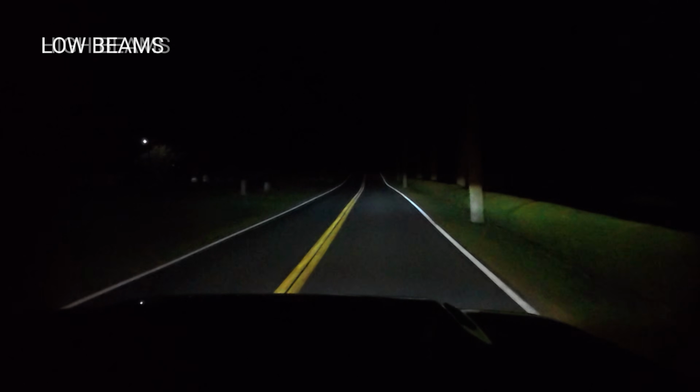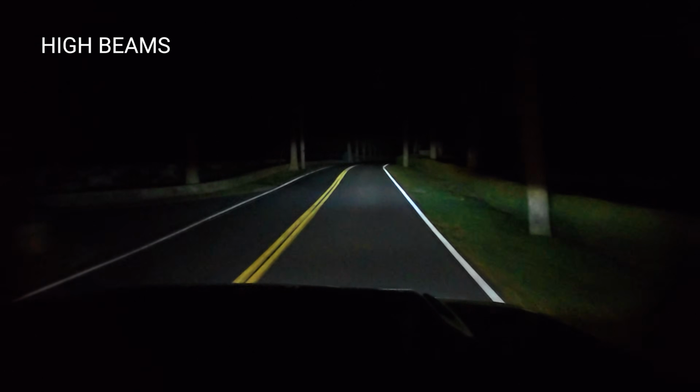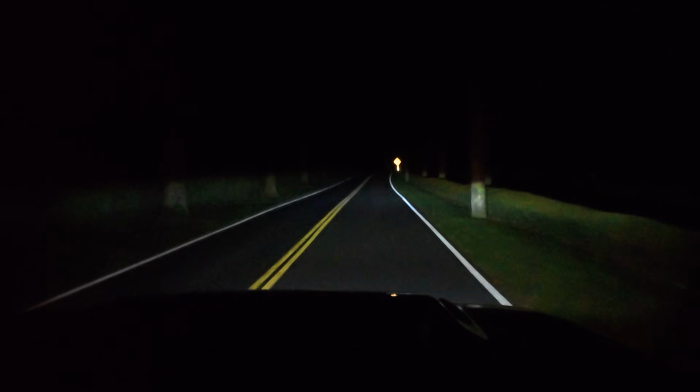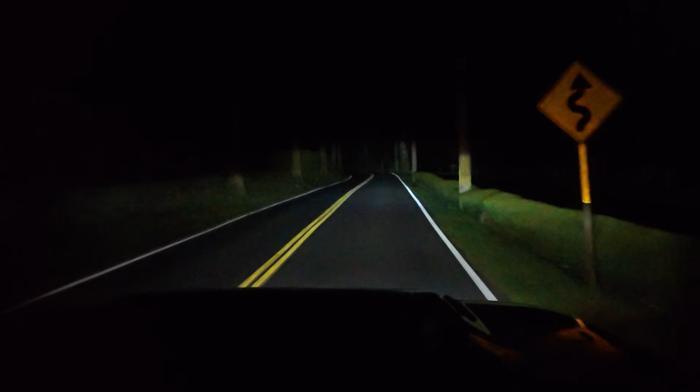This is your low beam. There's your high beam. It's a bit darker. You see it on high beam. Low beam. Here's your low again. High.